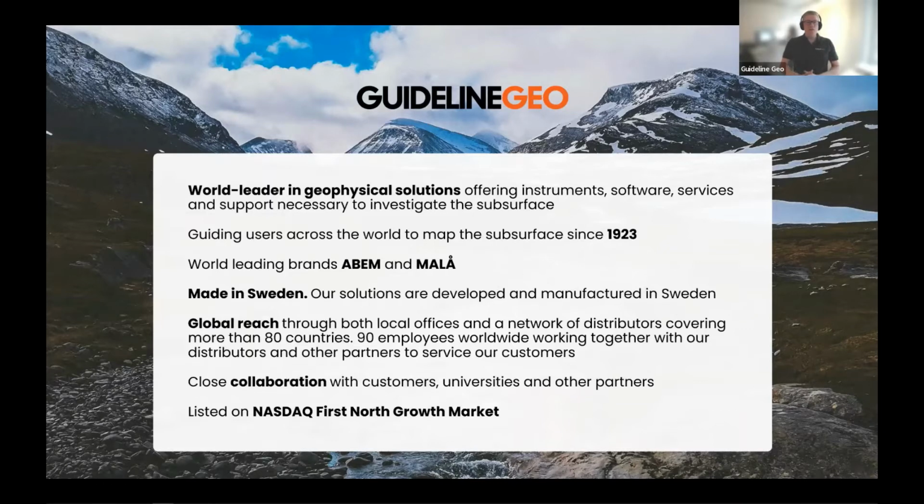Guideline Geo consists of two brands, ABEM and MALÅ, world leading in their own segments. It's production and products made in Sweden. We are developing them here in Sweden, and we manufacture them here in Sweden, and we have a global reach through our local offices around the world, as well as through our talented distributors around the world. And we'll get back to that in a while. We also have a close collaboration with customers and universities and other partners around the world.